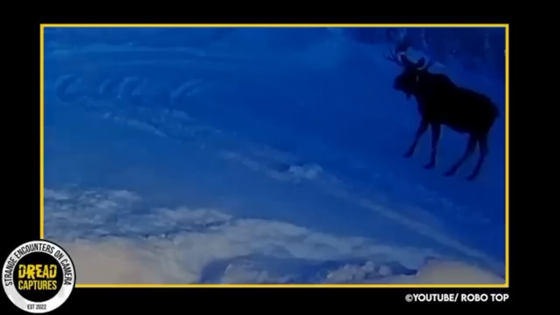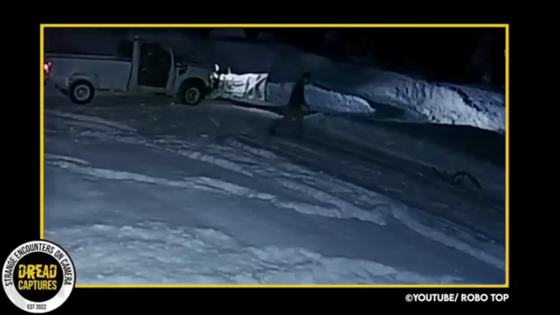CCTV footage taken at night in the dead of winter shows a moose pretty close to this home. The homeowner had just left for work when he received a notification on his phone that the door surveillance camera had captured something. To his surprise, he just saw a big old moose standing there in his driveway. Anyhow, he went back to work. But as we can all see, the moose shakes his head vigorously and suddenly both of his antlers fall right off. The falling antler startled the moose and he took off.